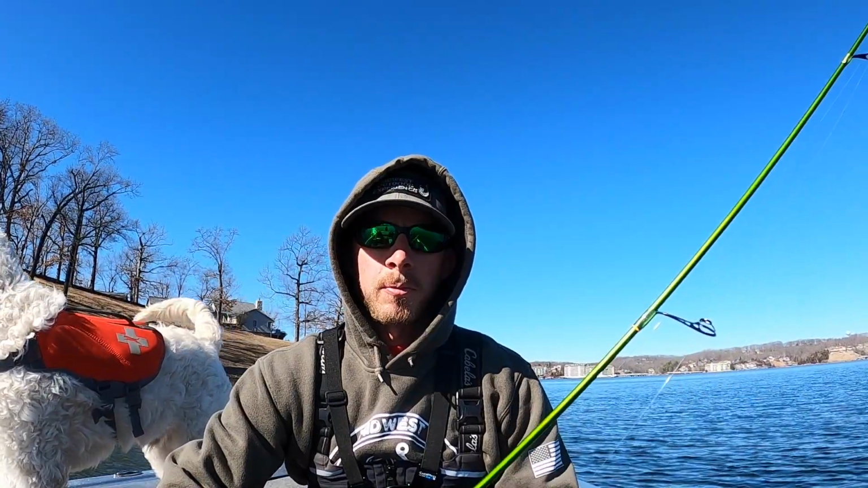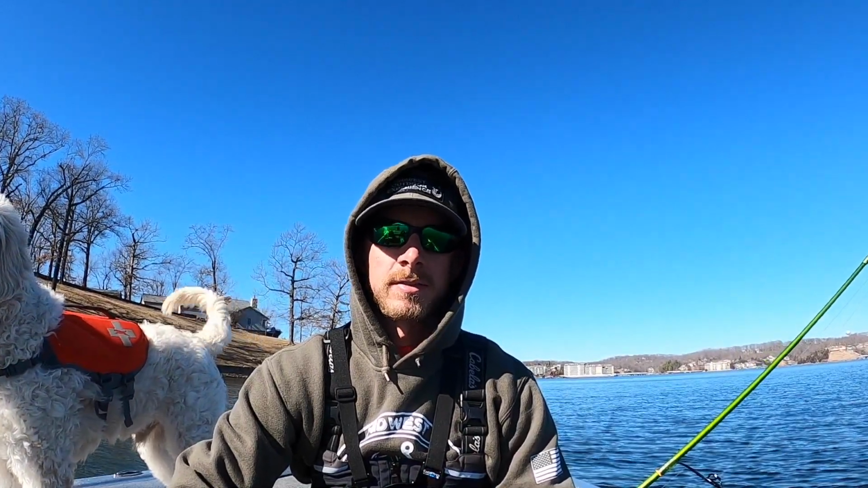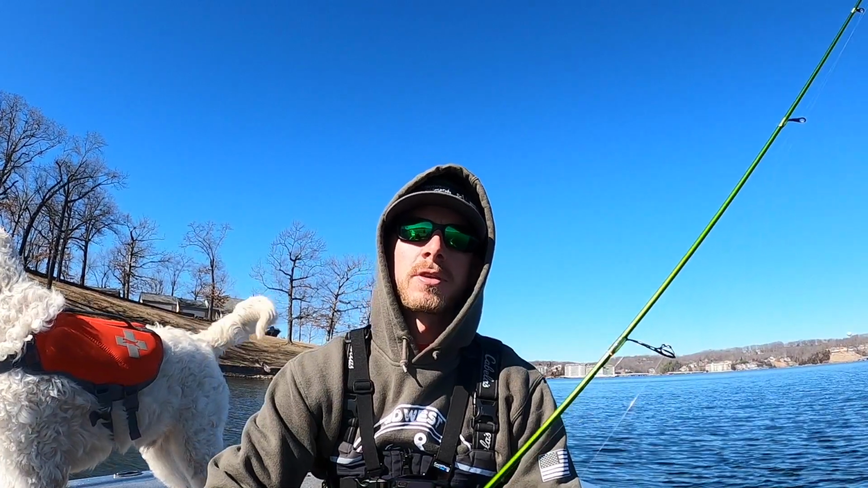So that's how I target these open water crappie. Like I said, you don't have to have forward facing sonar, but it is going to make things a lot easier. You're going to be way more efficient with it. If you don't have forward facing sonar, you're probably better off staying closer to a dock or a brush pile, something that's going to help congregate those fish